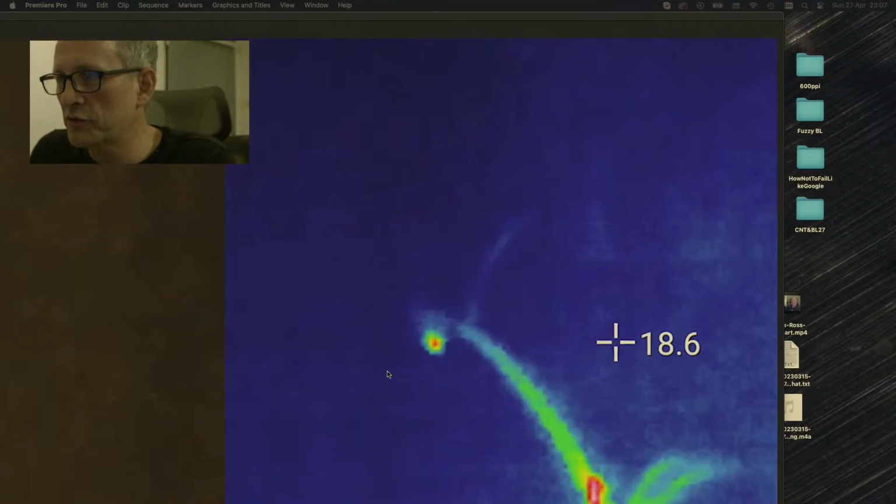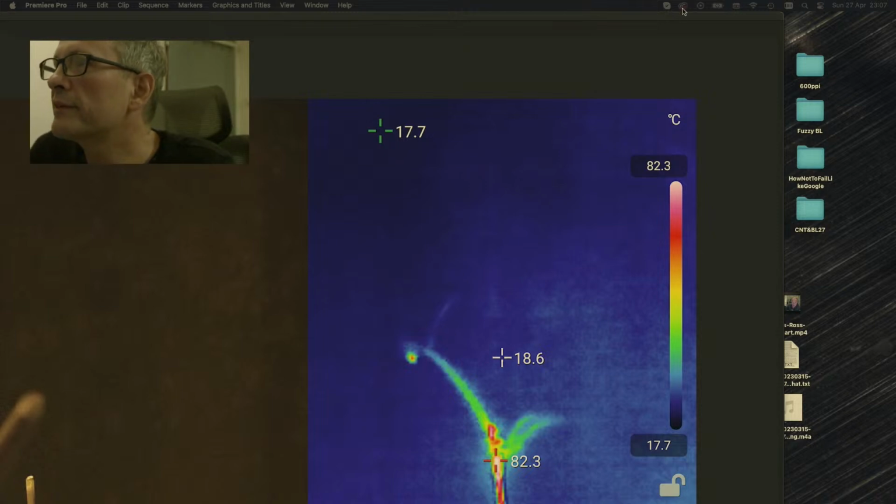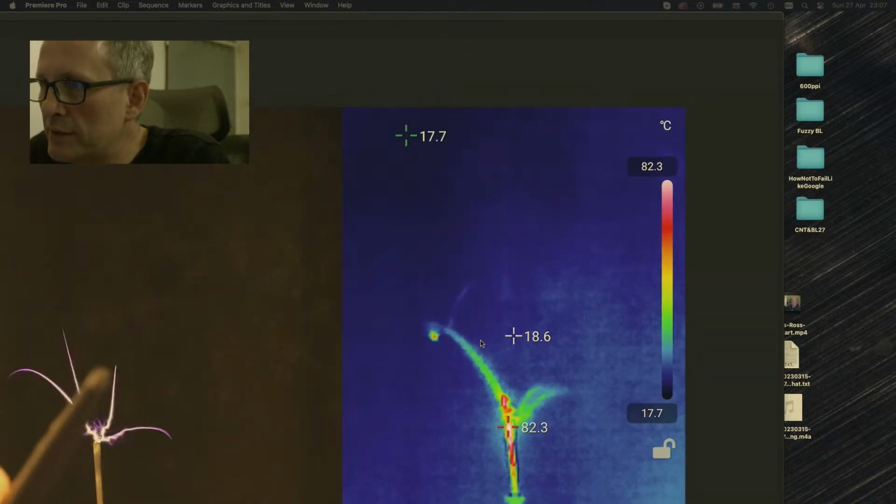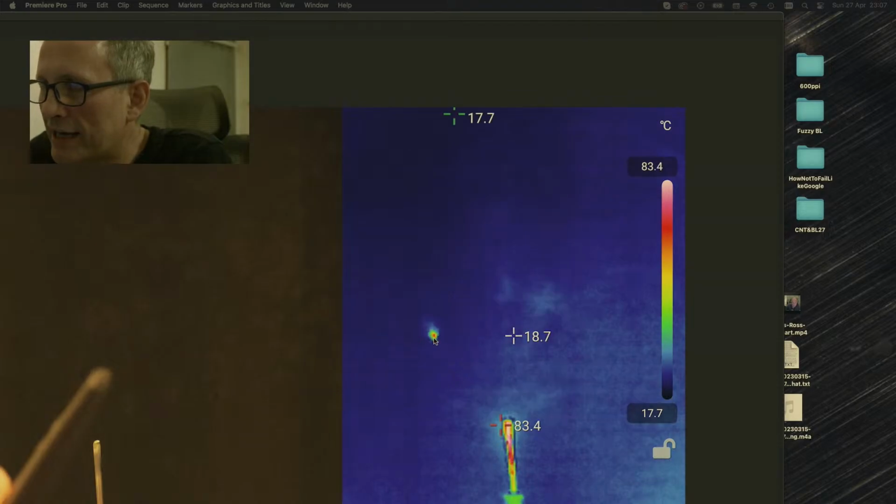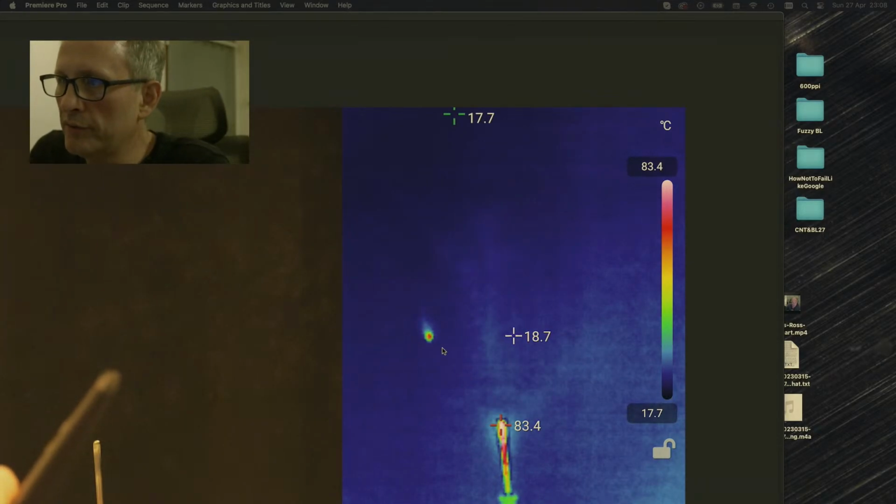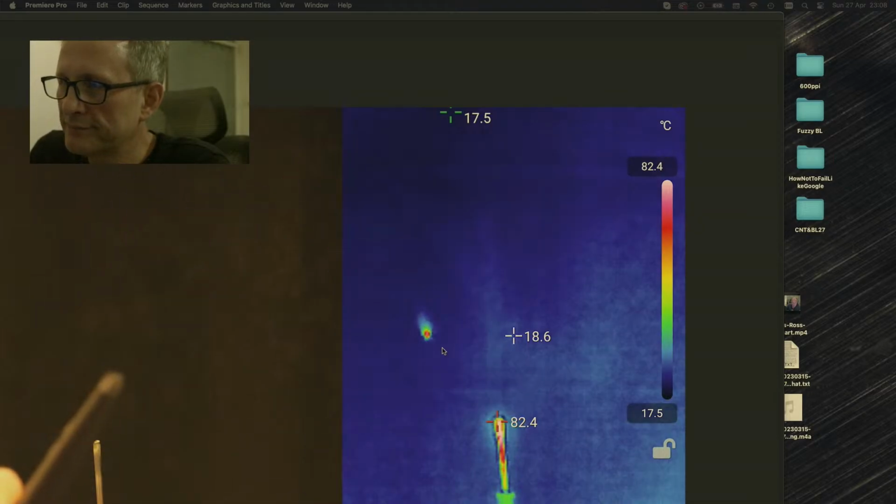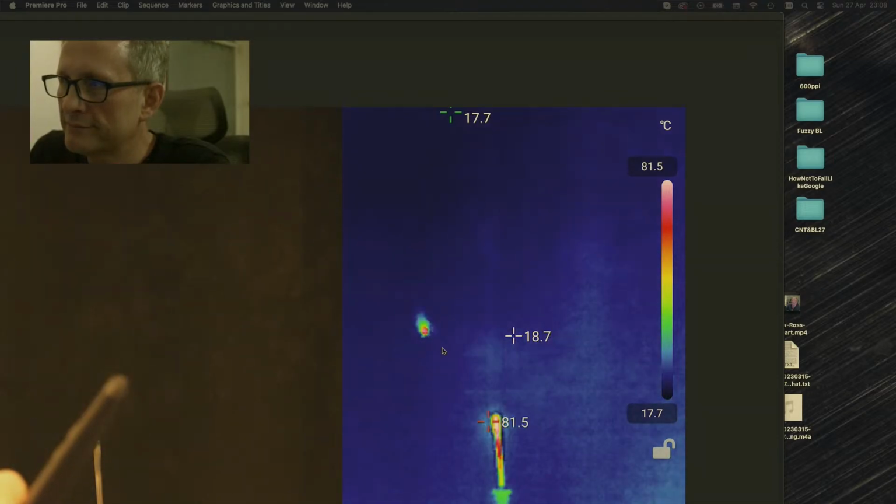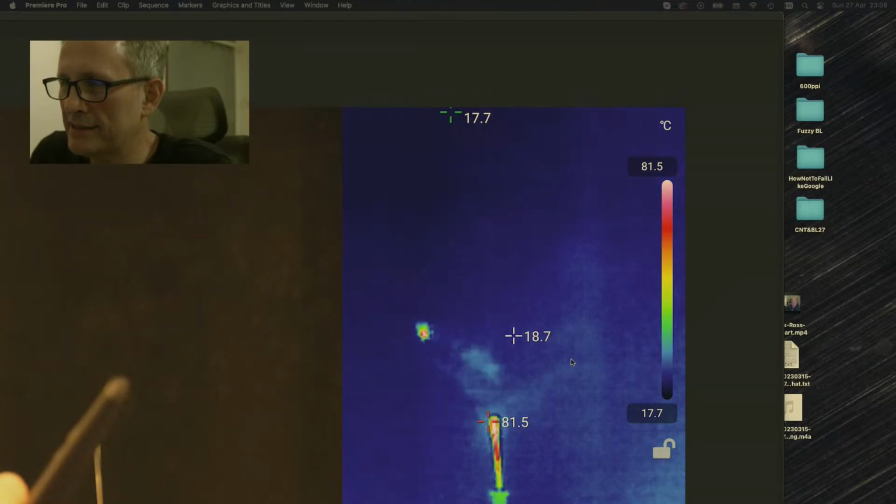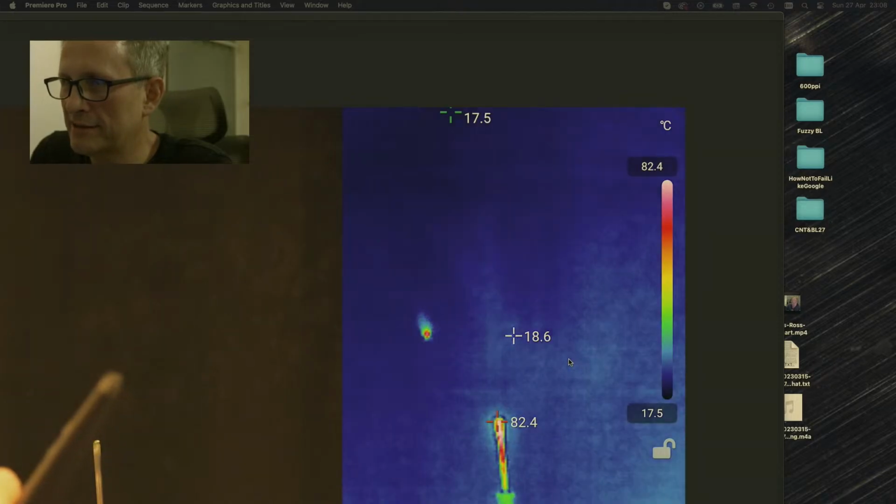And the other extraordinary thing that I noticed, extraordinary to me anyway, is that subsequent discharges were attracted to it. Not all of them, but some of them. So let's go back. Okay, so it hasn't gone there. It hits it and it appears. And then as we go forward, 6 frames a second.